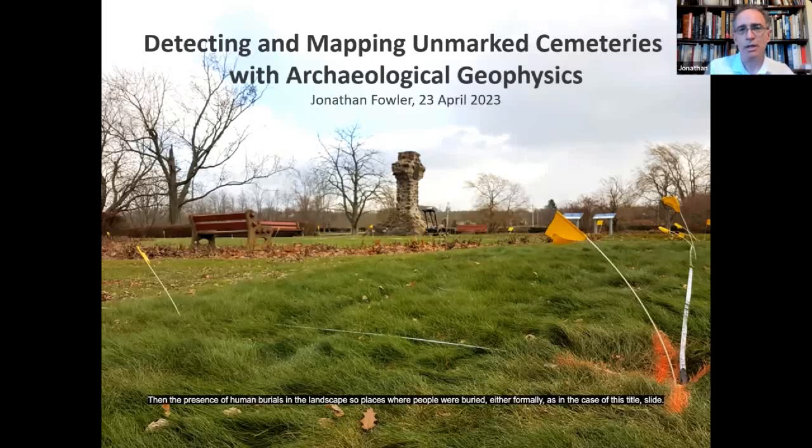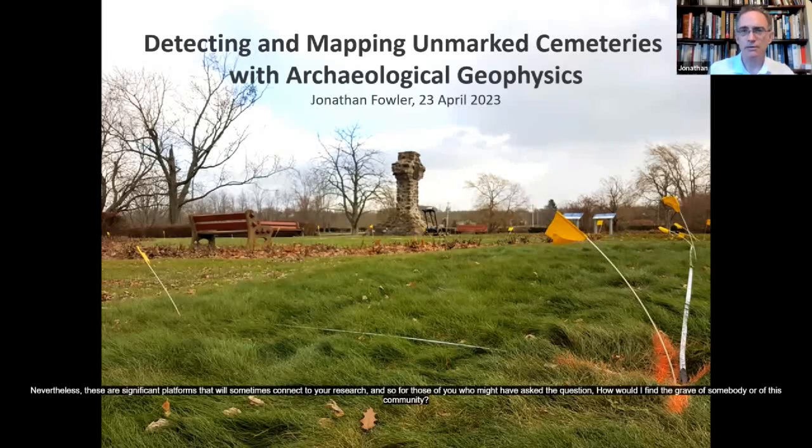So places where people were buried either formally, as in the case of this title slide. This, of course, is the old Acadian parish cemetery at Grand-Pré National Historic Site. So either these formal places of interment and commemoration, or we have a range of sites that are rather informal, sometimes even in the world of law enforcement and forensics, clandestine burials. Nevertheless, these are significant places that will sometimes connect to your research.